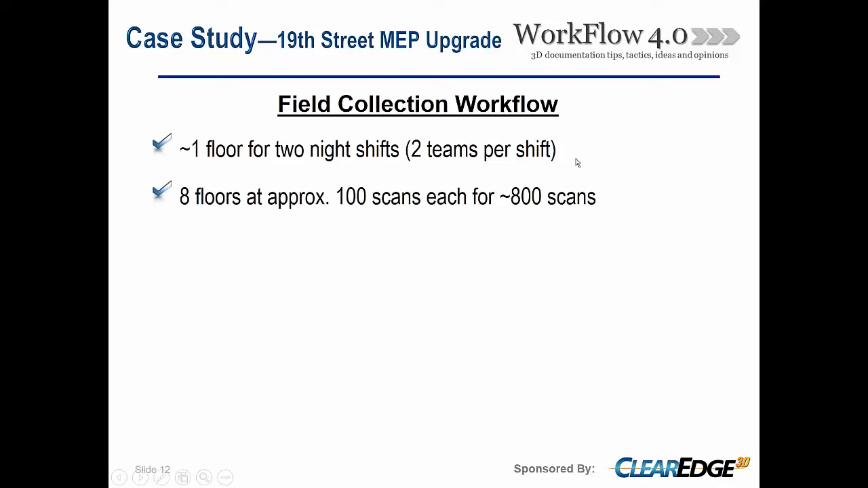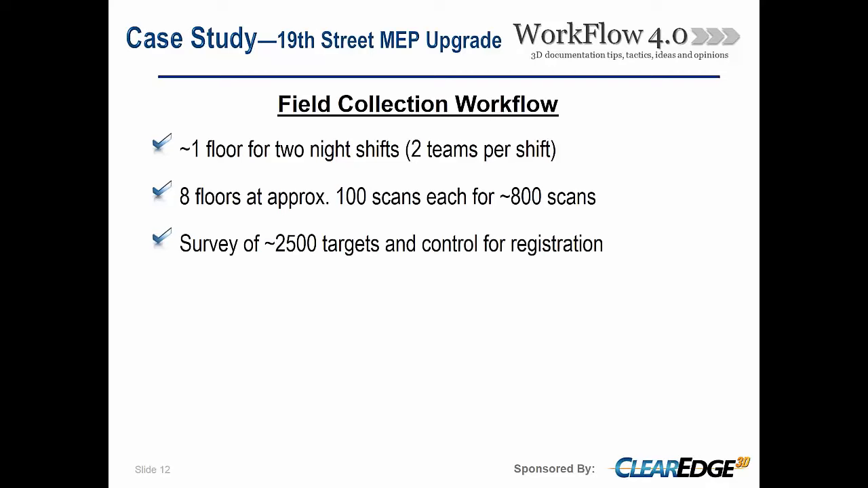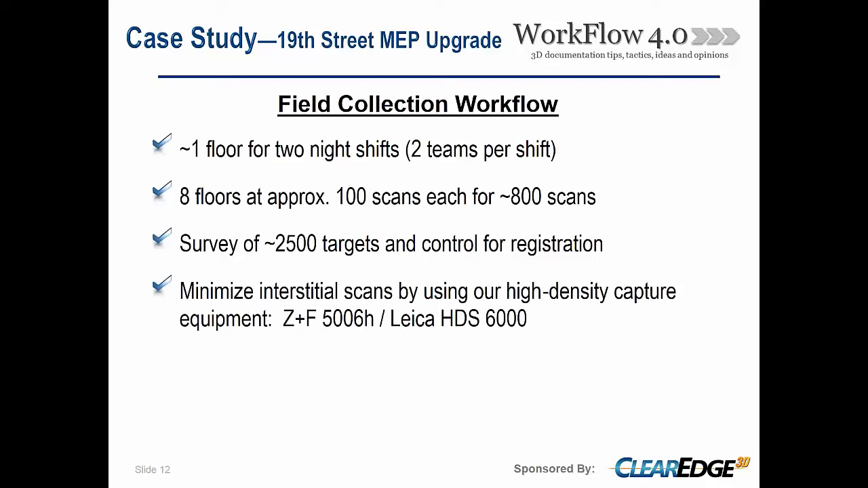Great. So on the field collection, we found that it was the best fit with two teams. We could leapfrog across suites. We'd do one floor in about 2 nights, and completed about 800 scans for the whole of the project. The survey network consisted of about 2,500 nodes, all survey controlled and fit into the scan network. And then we minimized our interstitial scanning by using our higher power phase-based high-density capture equipment.